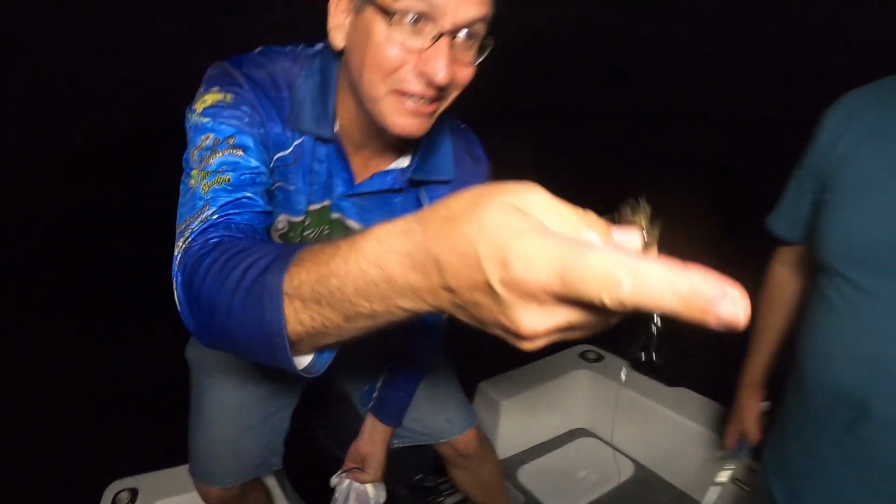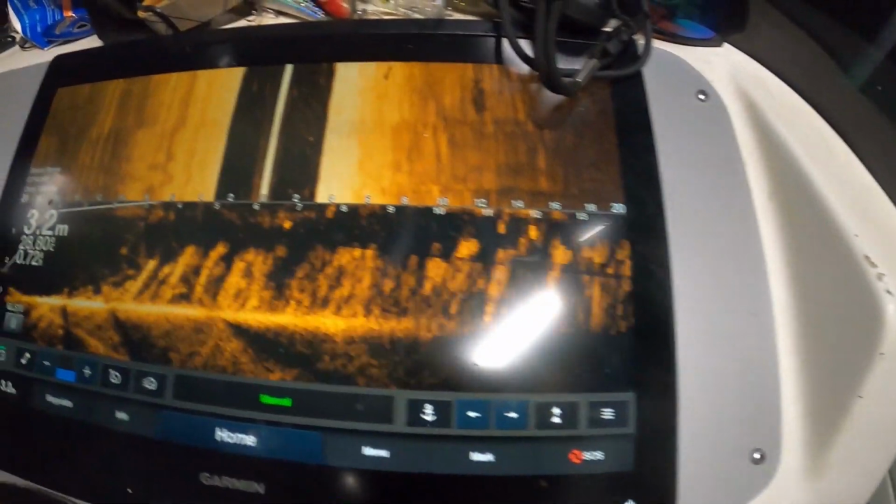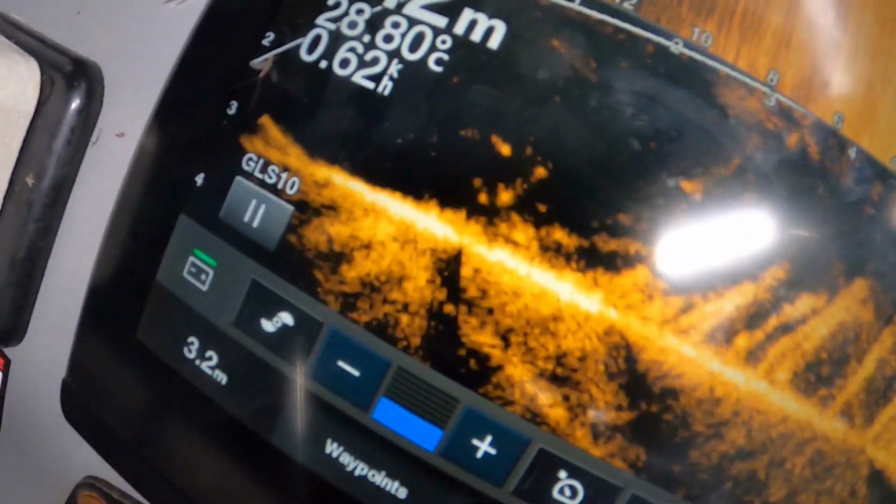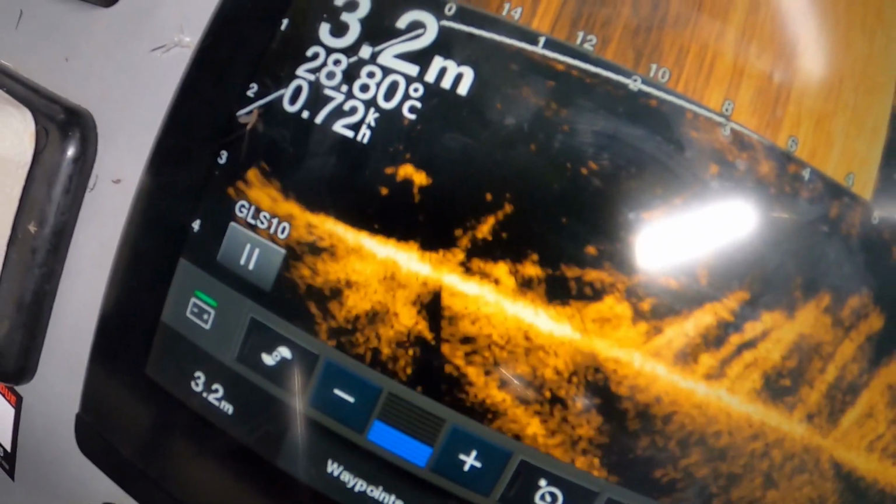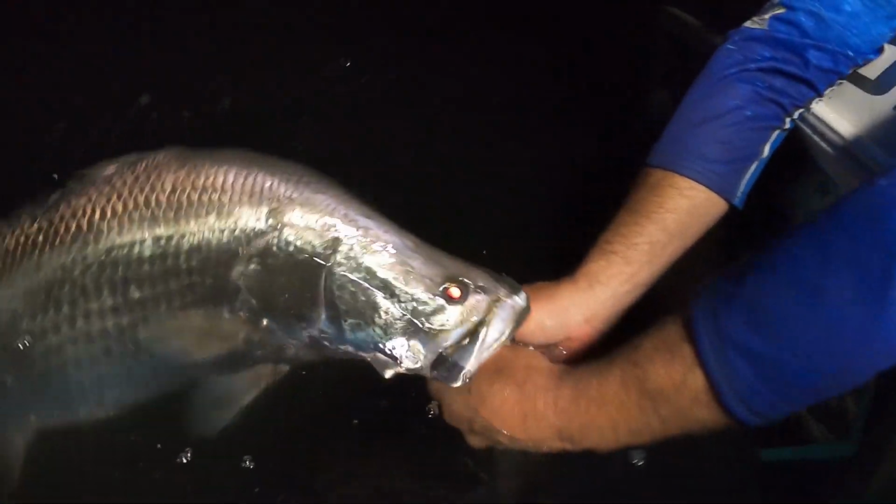Yep. And just quickly have a look at the screen there, Evan. So yeah, hopefully we'll be able to put that footage in. So that's a barra moving through on the right. There's one on the Livescope, and there's a right barra right underneath us right now, which we're going to video game fish momentarily. Look at that. Look at him swimming. Nice. Biting down straight away.